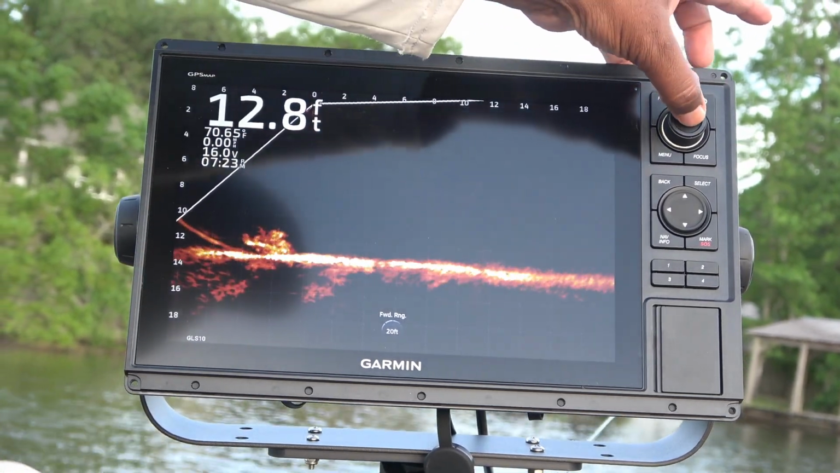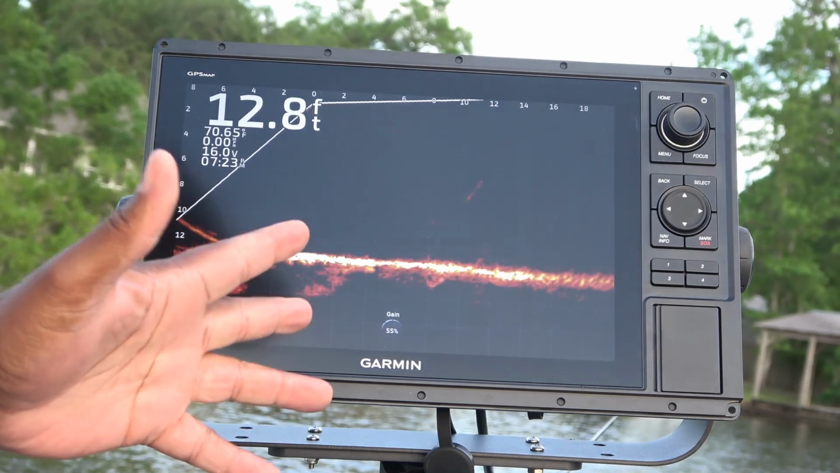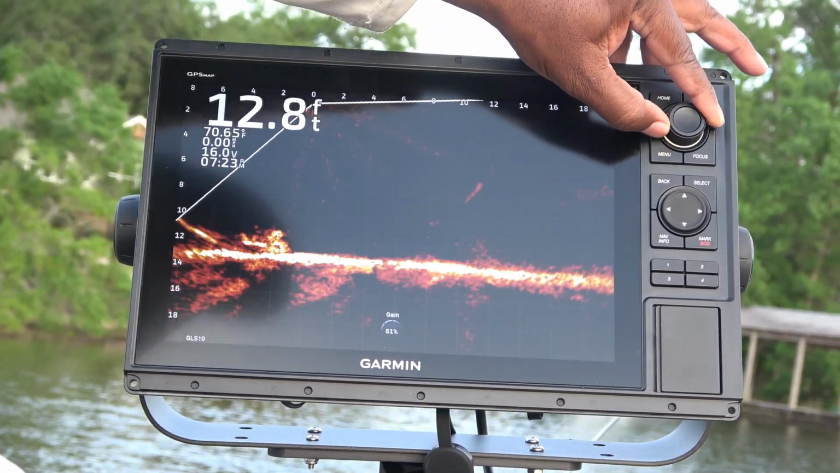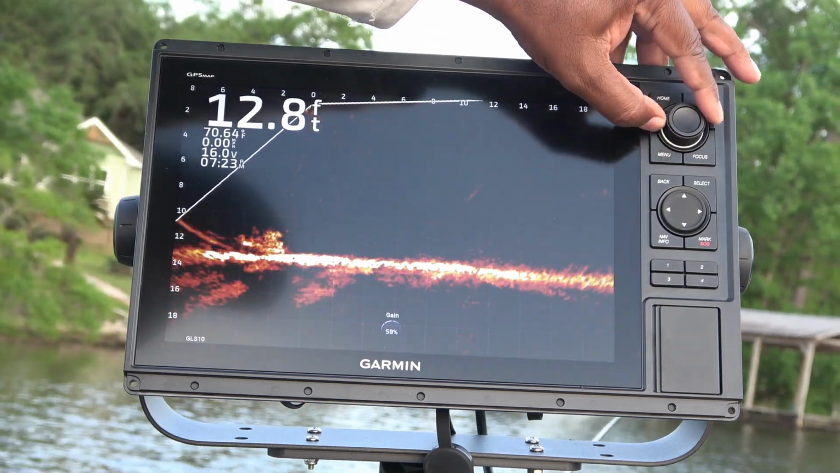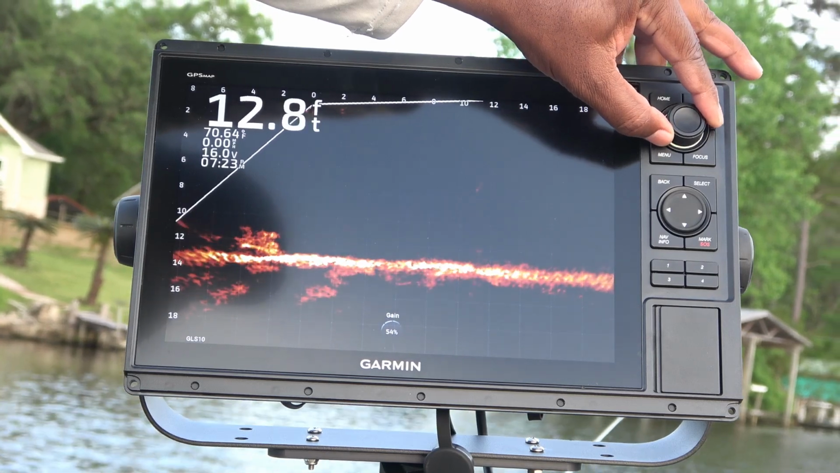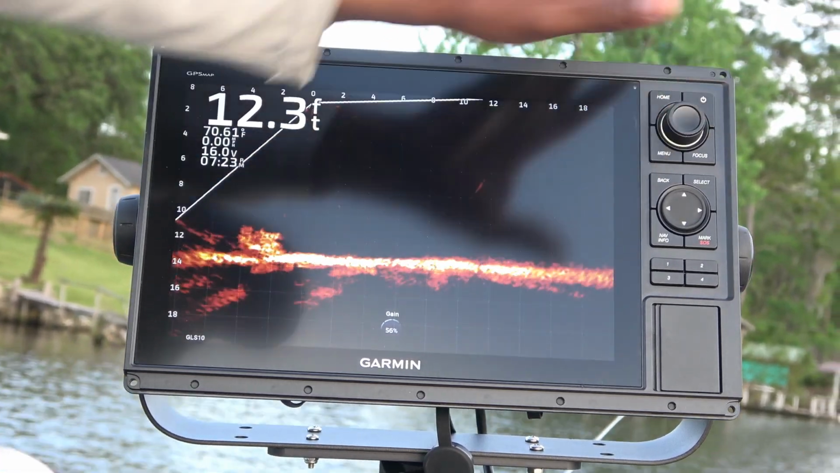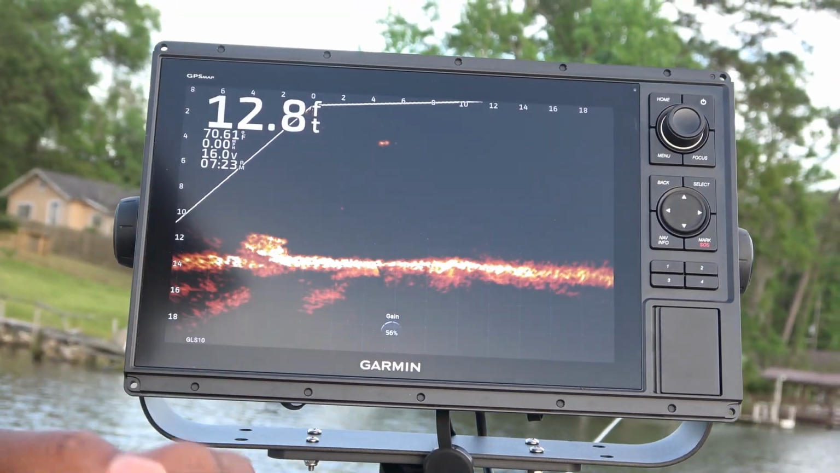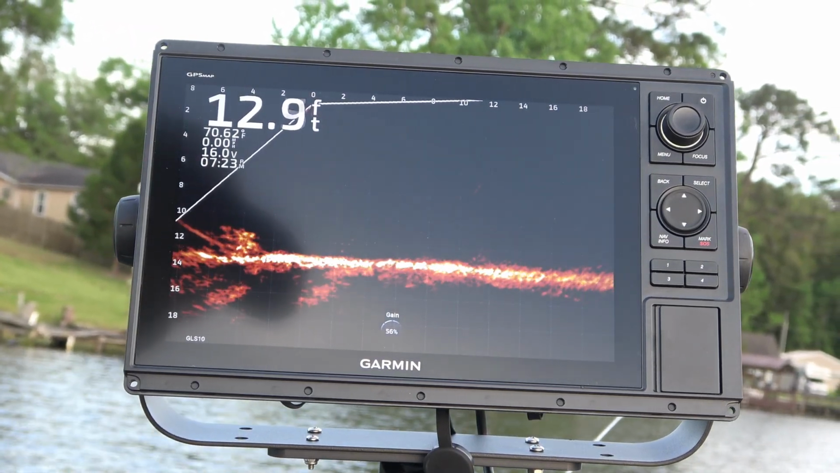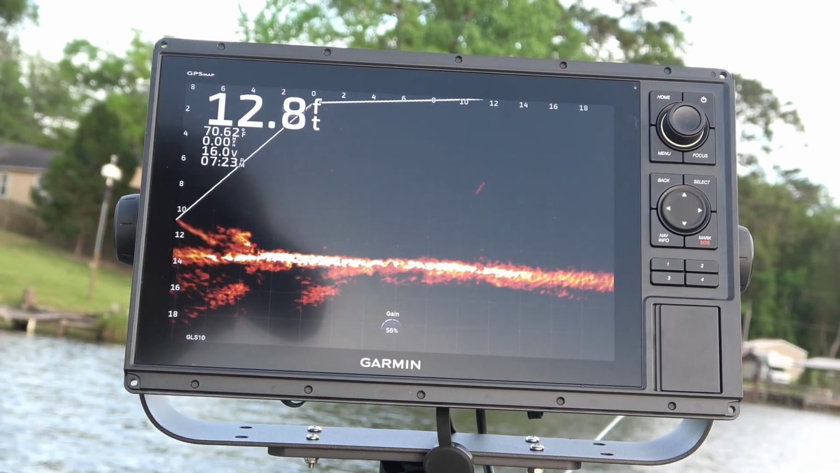If I click it one more time, it allows me to change my gain. Currently it's on 55%. I can take it up, I can take it down. I like mine around 55, 56. I like to have a little fuzziness in there.